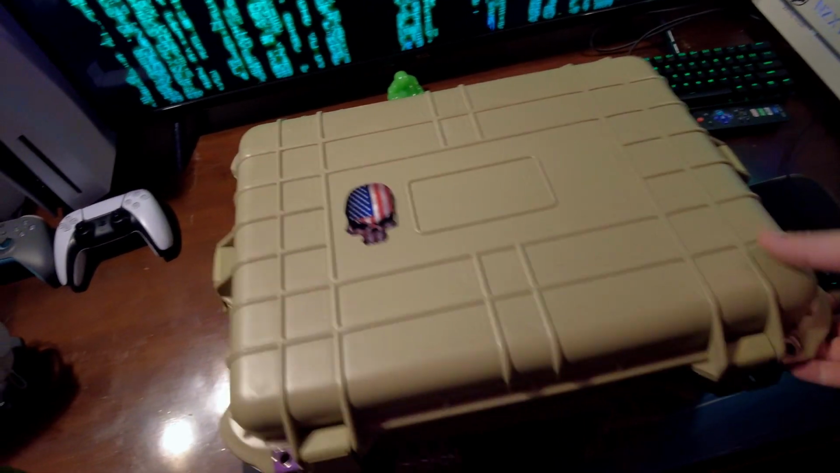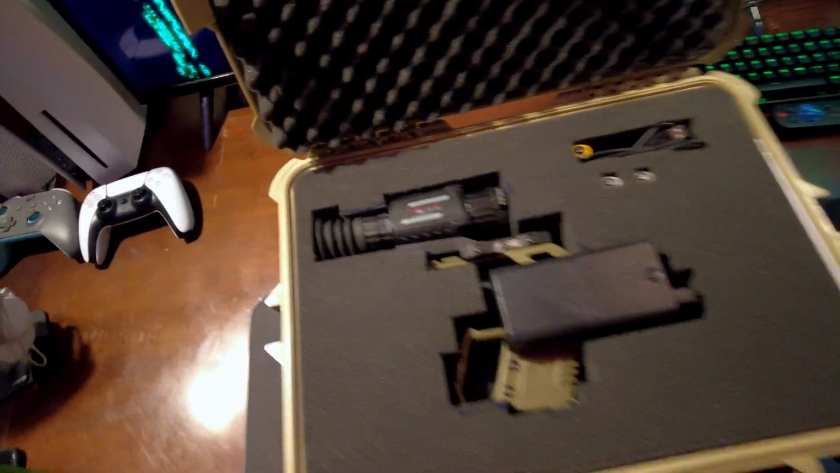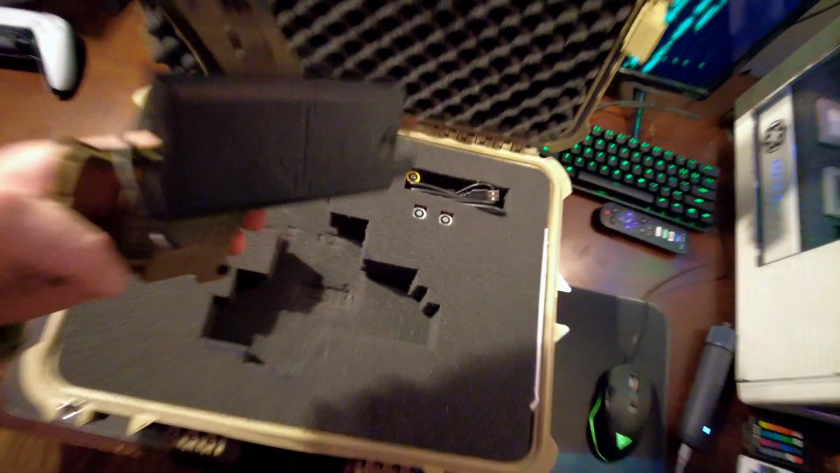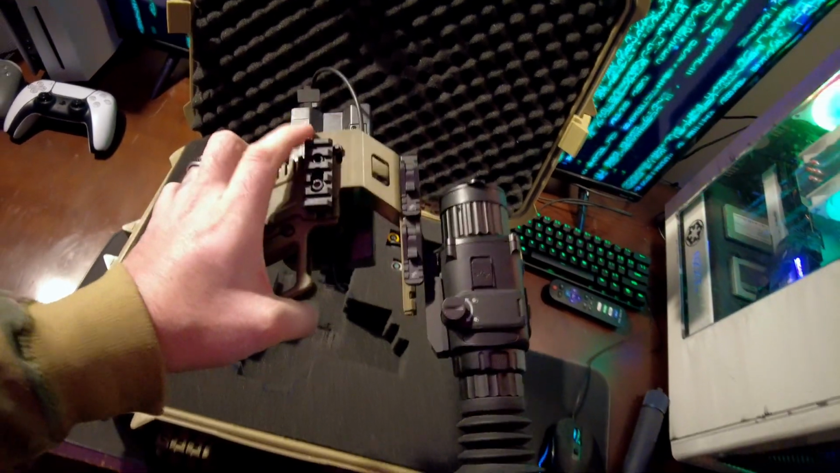I got this at Harbor Freight. It's like a Pelican style case, and that's what I keep the thermal in. As you can see, it has this handle on it, and that's the battery pack, right? And see how it has Picatinny mounts on it.